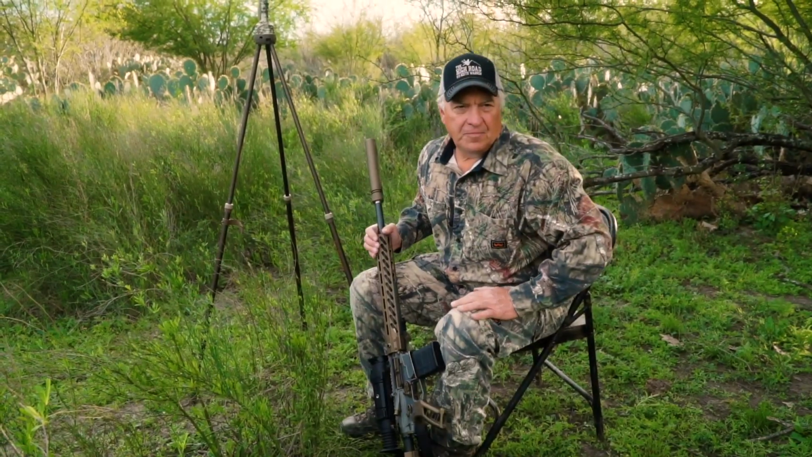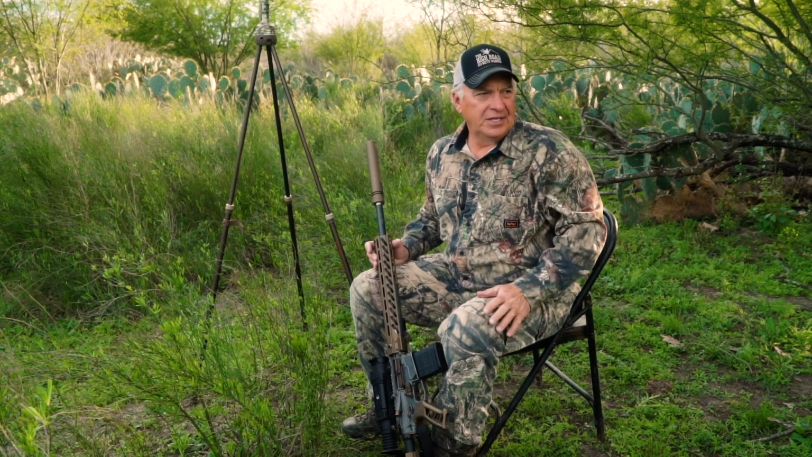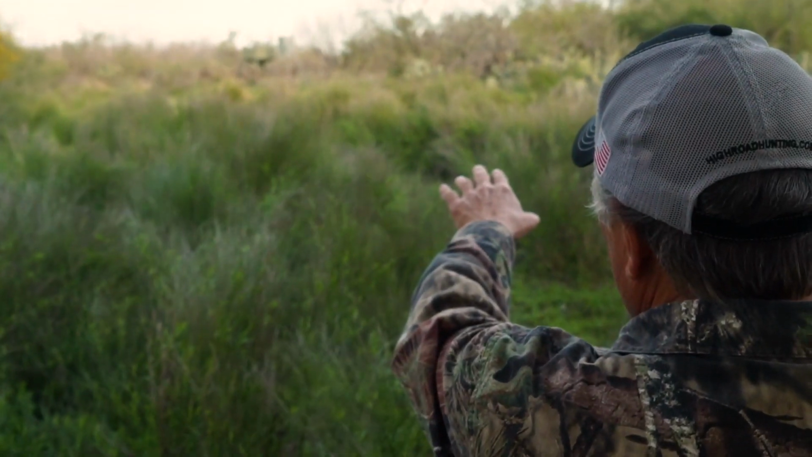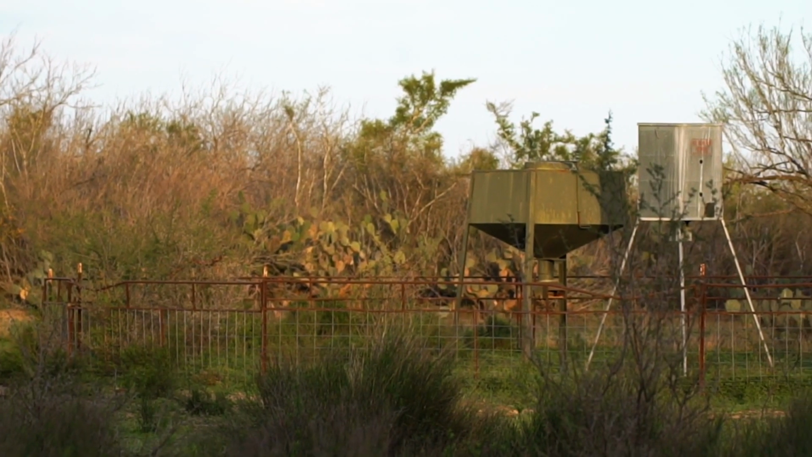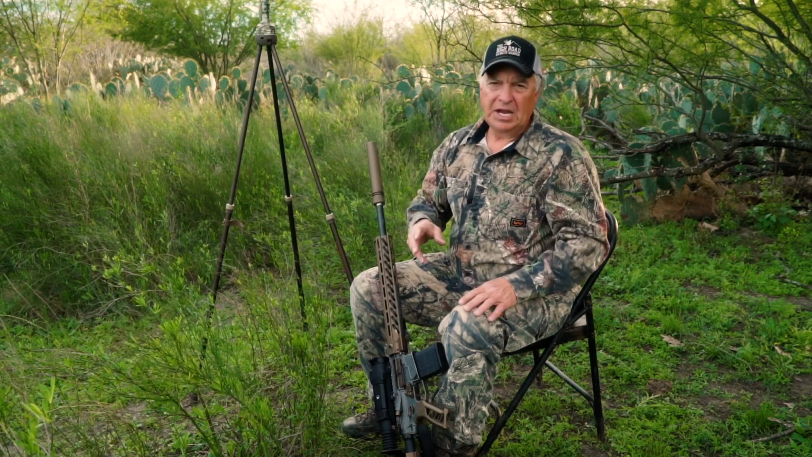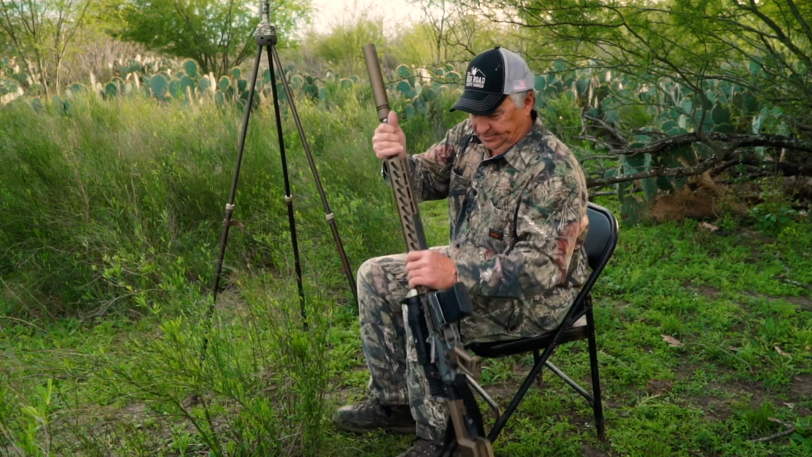The cool thing is, we've got a water pond back over here. It got to about 80 degrees today. I mean, it's pretty doggone hot. It hadn't rained in quite a while. It's real dry. So this water pond is going to attract animals. That feeder is going to attract animals, and as you can tell, there's a bunch of panels around that feed pen to keep the hogs out so the deer can get in there and feed. But the hogs want to get in there and feed, so they're hanging around this water and coming over there praying to God that that panel falls down so they can get in there, but they're not going to be able to. Let's say take one for the high road team tonight.